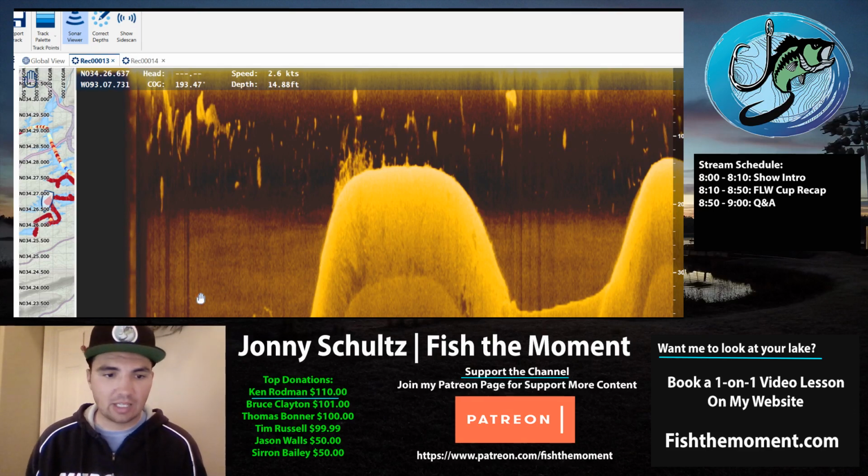The other thing I wanted to call out in this image, because it was very clear, is this nice thermocline. If you look at that thermocline, it's right at 20 feet. I thought some of these fish were going to be in that 20-foot depth zone, but I found a lot of them were a little bit shallower than the thermocline, up here at like 15 feet. That was the money zone for me.